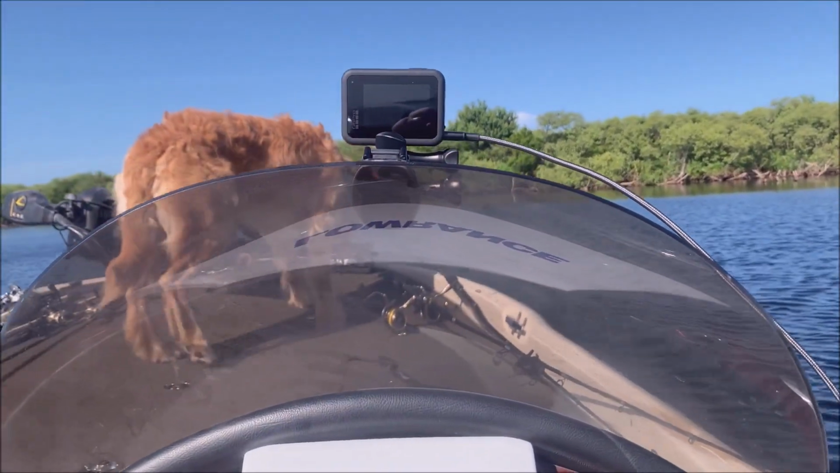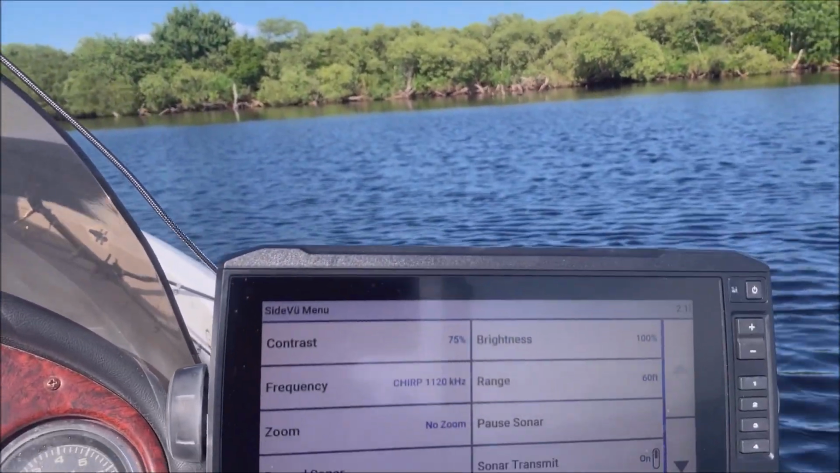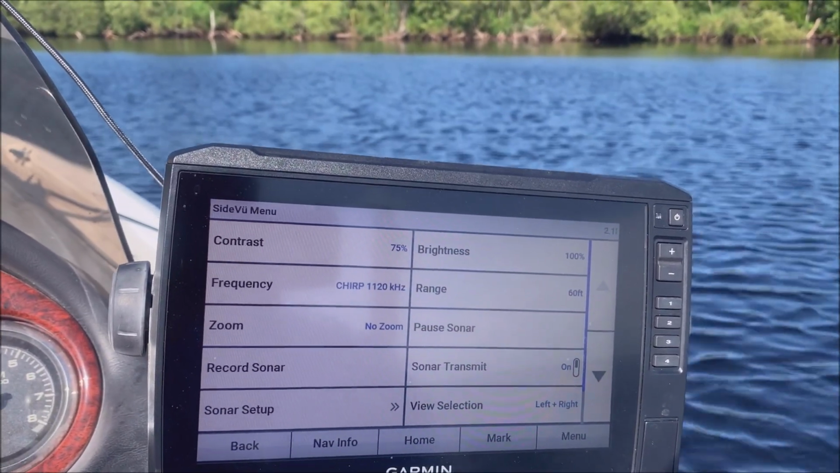I'm hoping my dog doesn't jump off into the lake, because there's a lot of alligators in this lake.